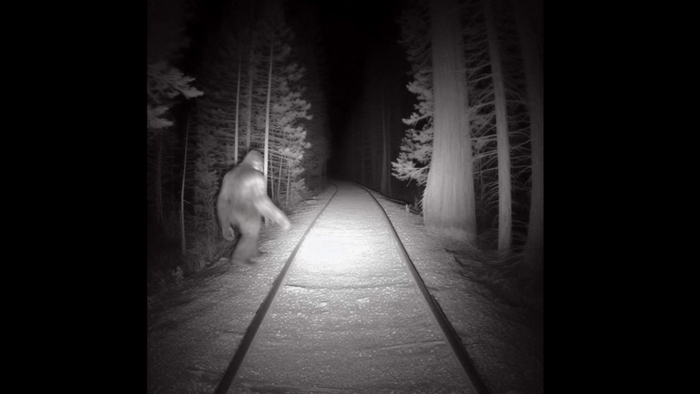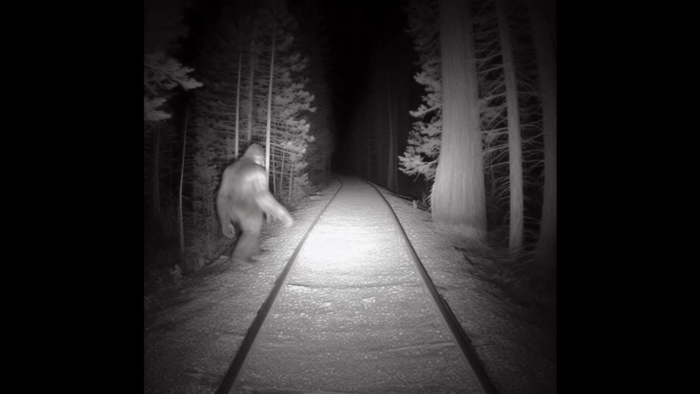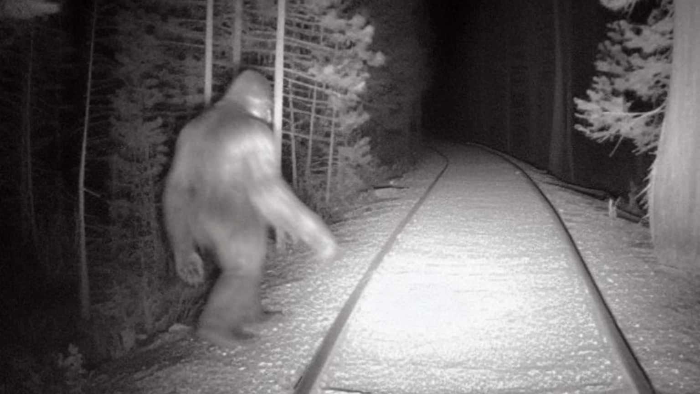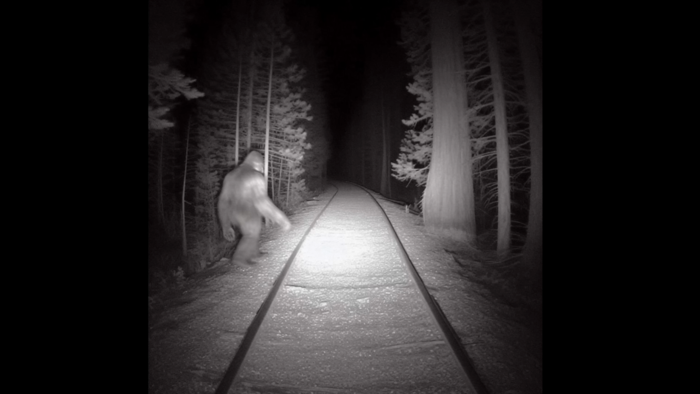It's a super clear photo and it could be the most convincing yet. However, skeptics are saying the photo is simply AI generated. So what do you guys think about this one? Is there really a Bigfoot or perhaps even multiple Bigfoots roaming in the depths of the forests in Yakima, Washington?